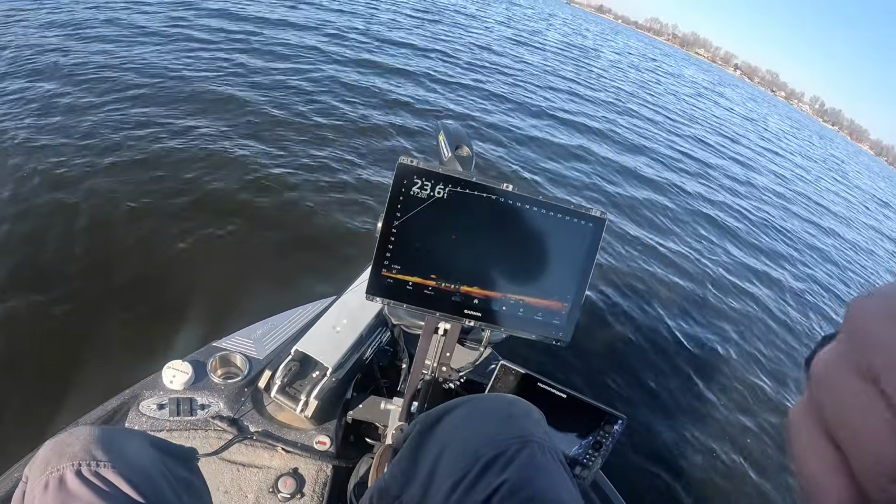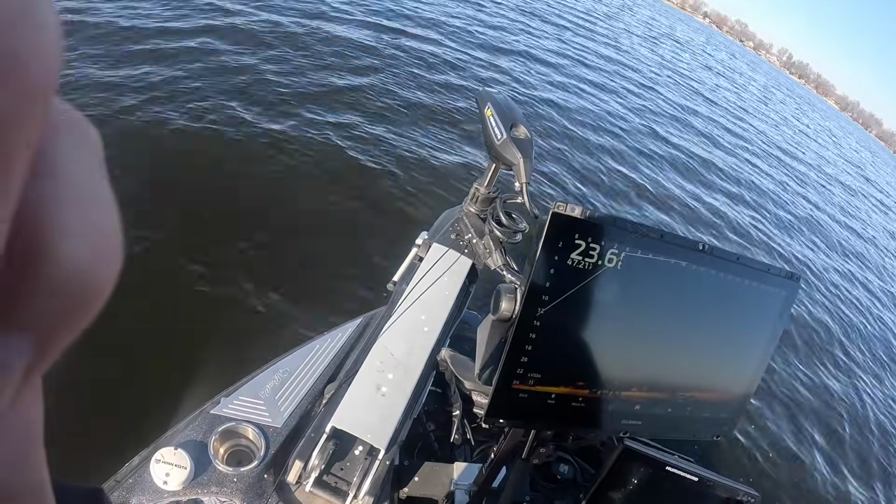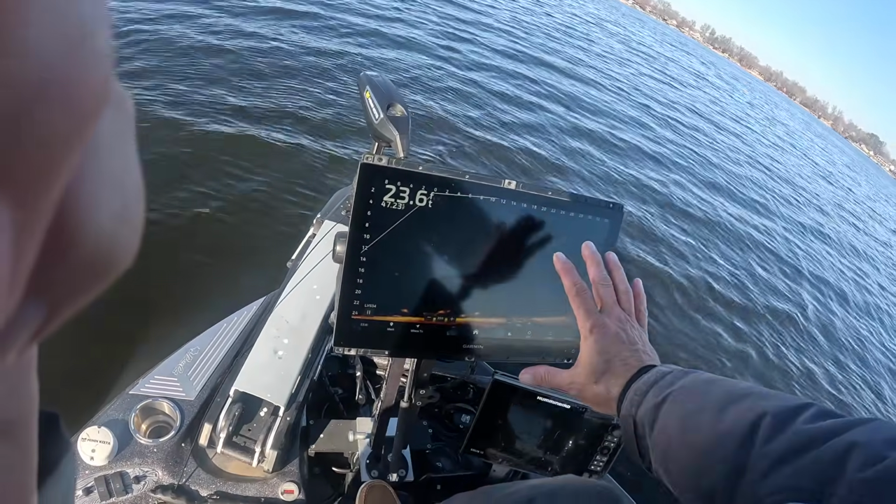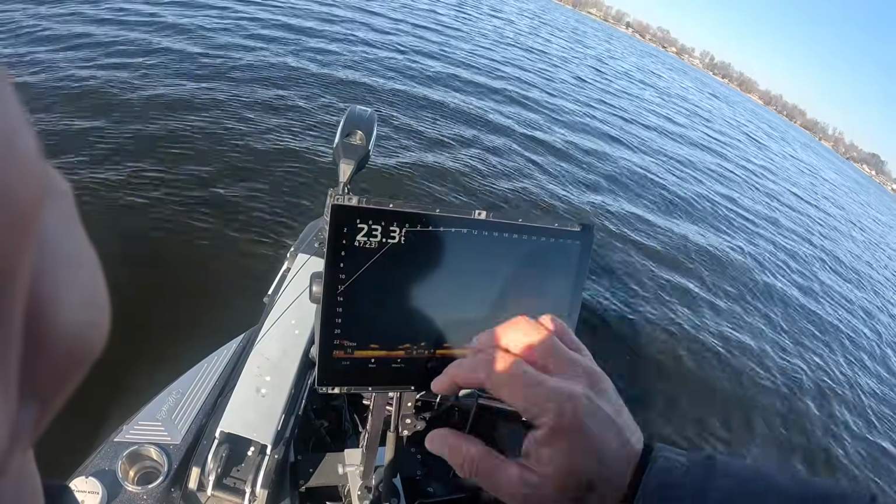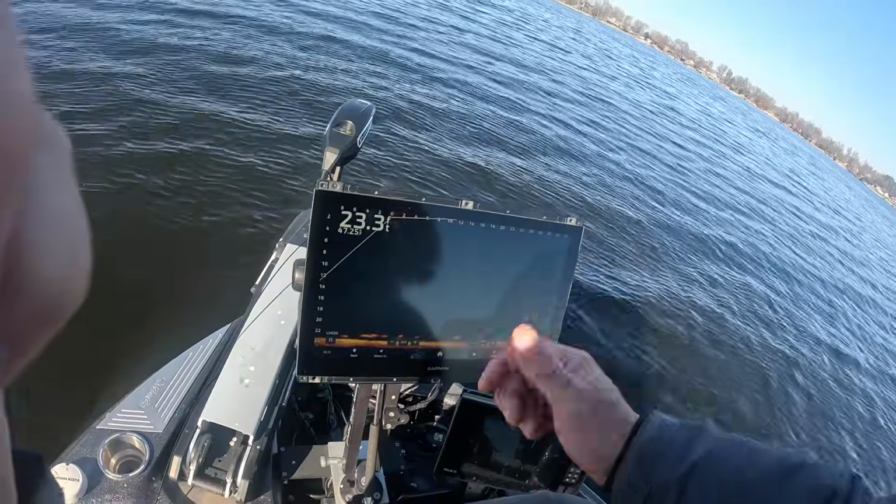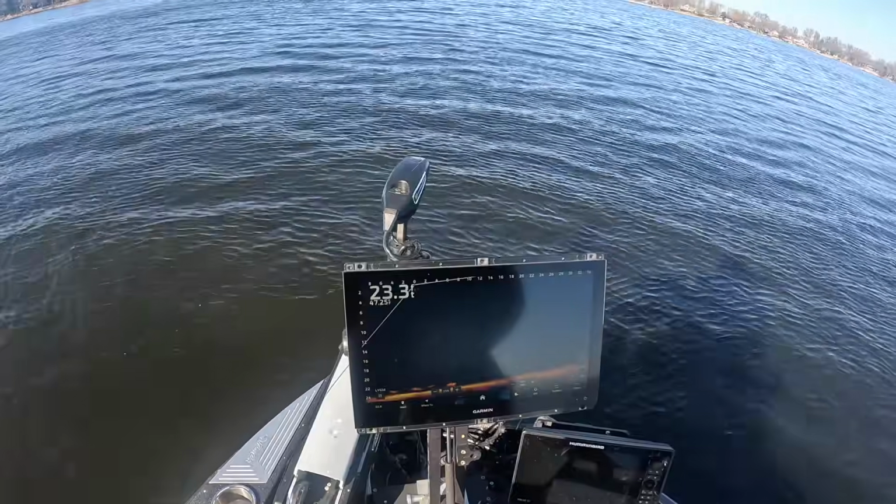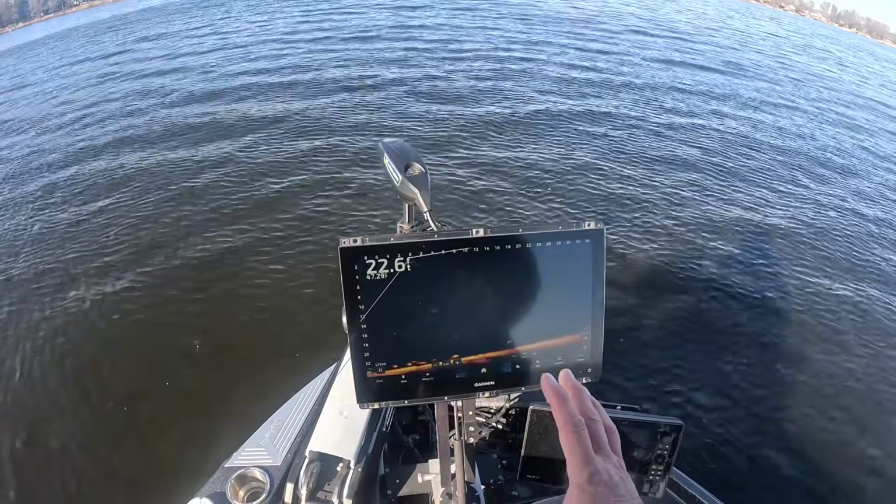A big part of LiveScope is your trolling motor. I understand that we want to learn how to read this and have a great picture, but I'm telling you, it's all for naught if you don't have a trolling motor that can do the things you need it to do. Number one, spot lock is always great and convenient. A quick left right, like I'm doing right there, that's a quick left right. Very important in my opinion.